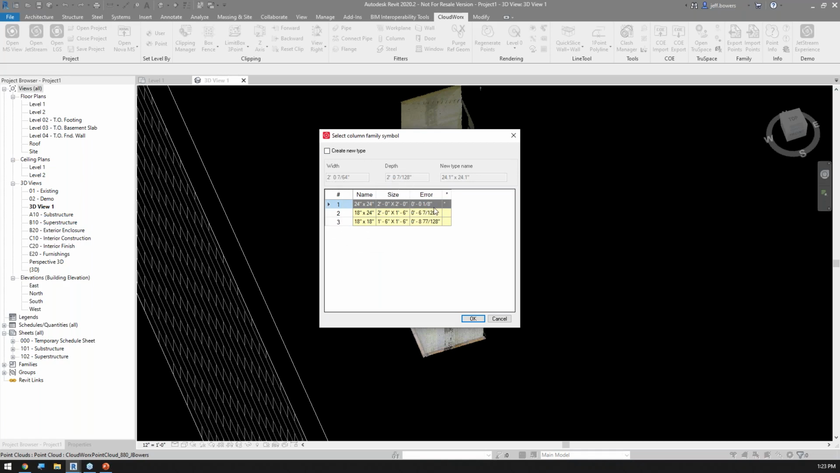Now, what's nice about that is it does give you an error difference between what it found and the actual standard size and shape, 1/8 inch difference. I personally am probably pretty comfortable with using that 24 by 24. But if it came up with some 2'3" by 2'4", or I know that's probably a non-standard size column, I probably would just use that and have it create a new size. But being that it's only an 1/8 of an inch difference, I'm probably going to go 24 square.